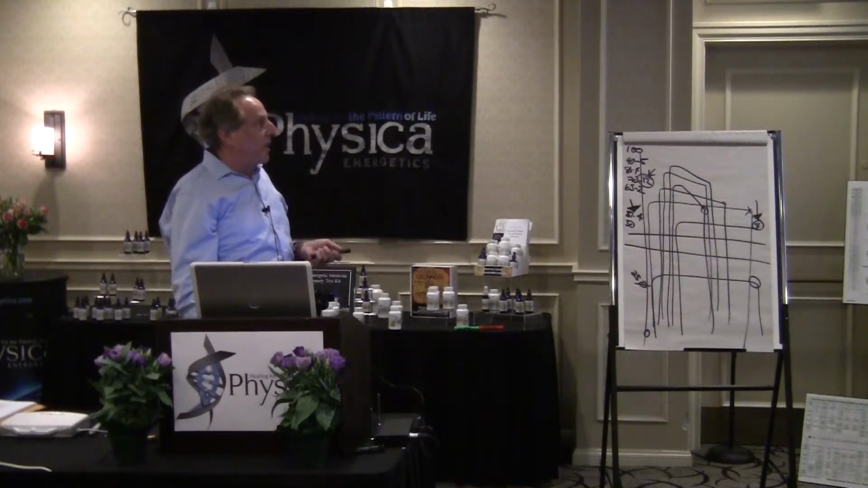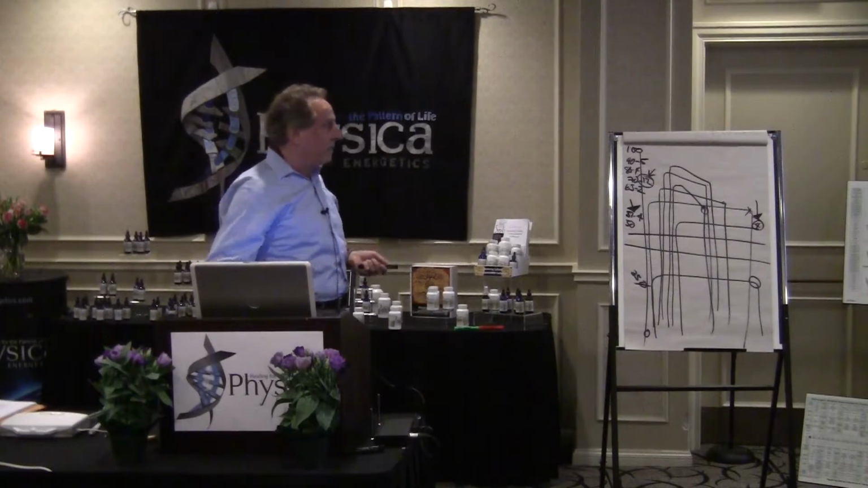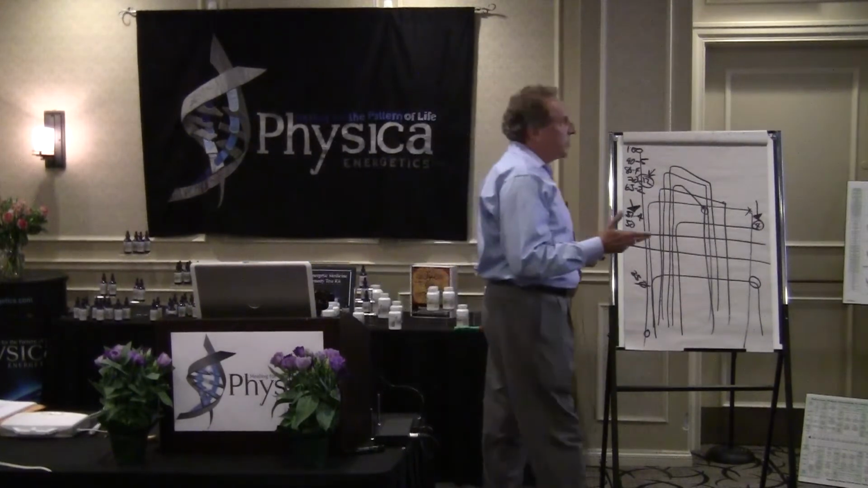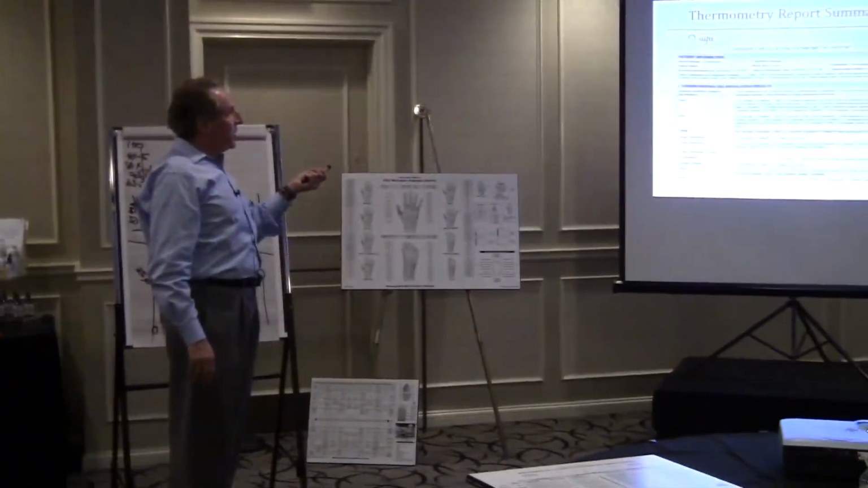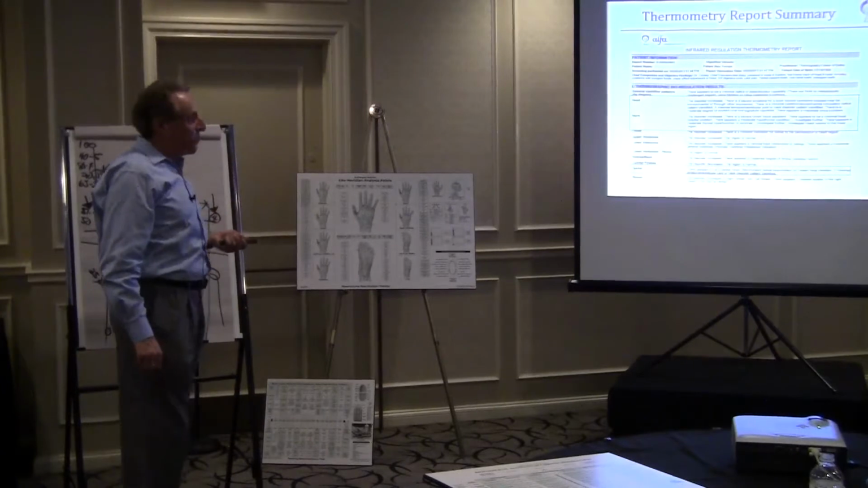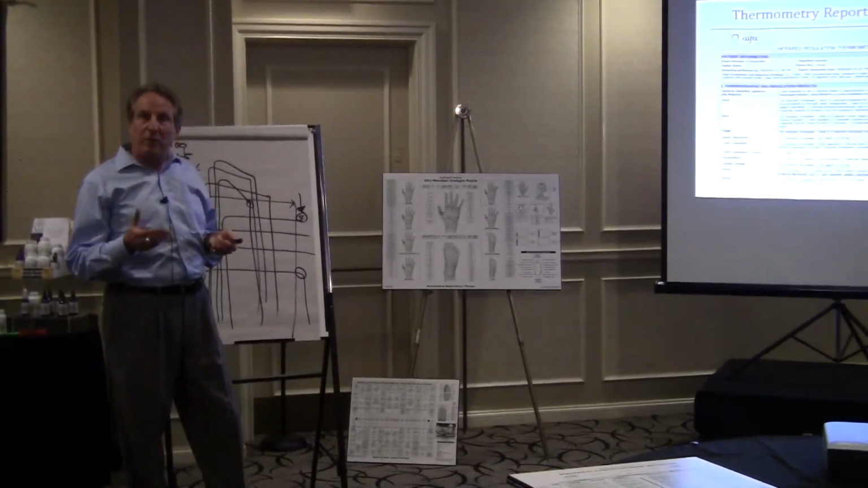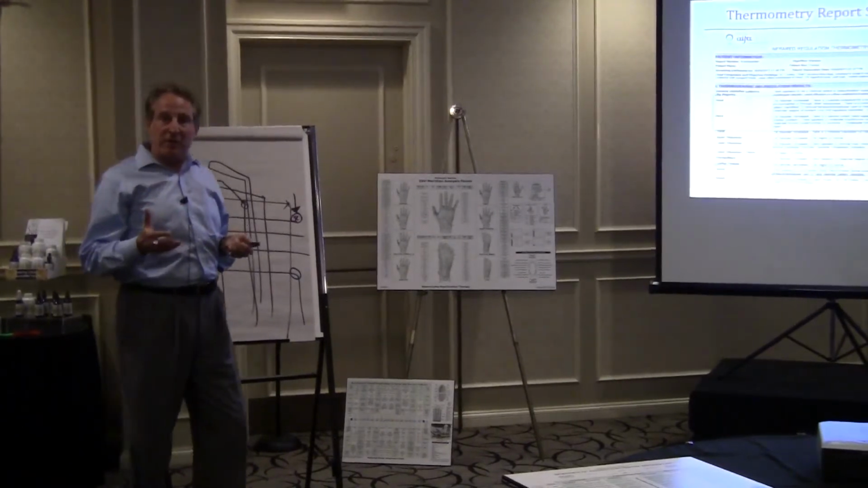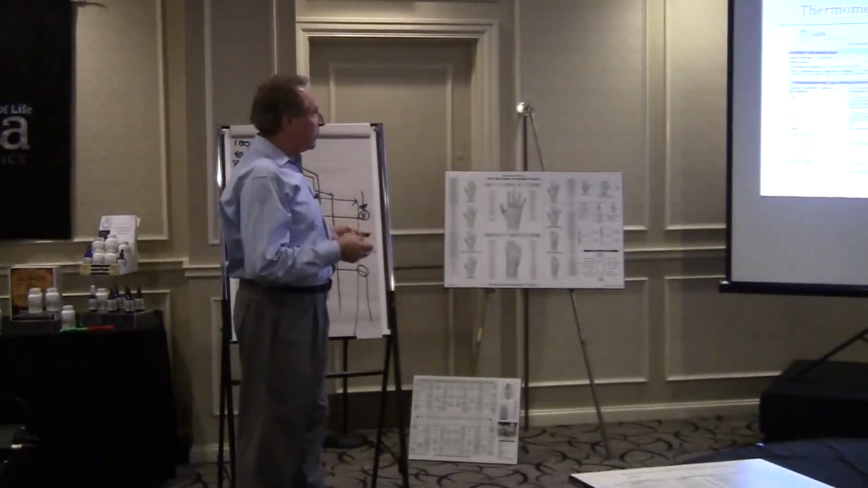This is just a little recap that shows the front page of the report. We're specifically looking at the head, neck, and dental, and you get a little description here. In the head, each area of the body is talked about in relationship to disorder. If disorder increases, that's bad. If disorder decreases, that's always good in our lives and in anything we look at.